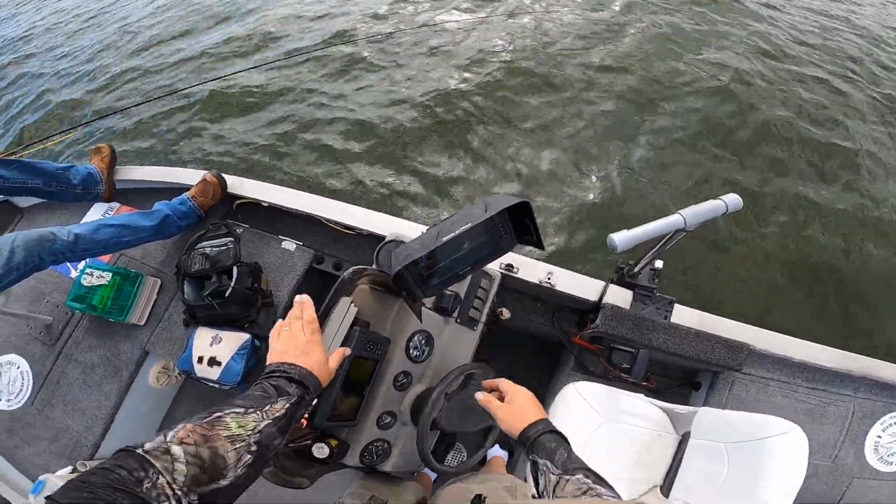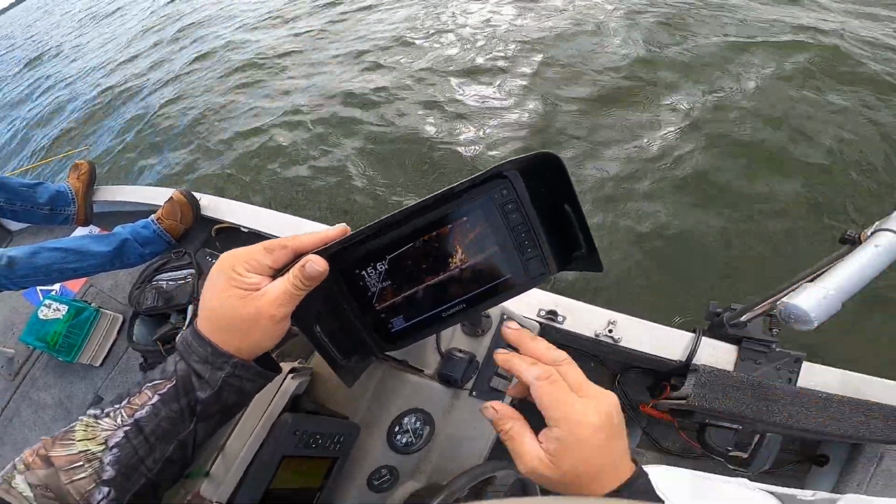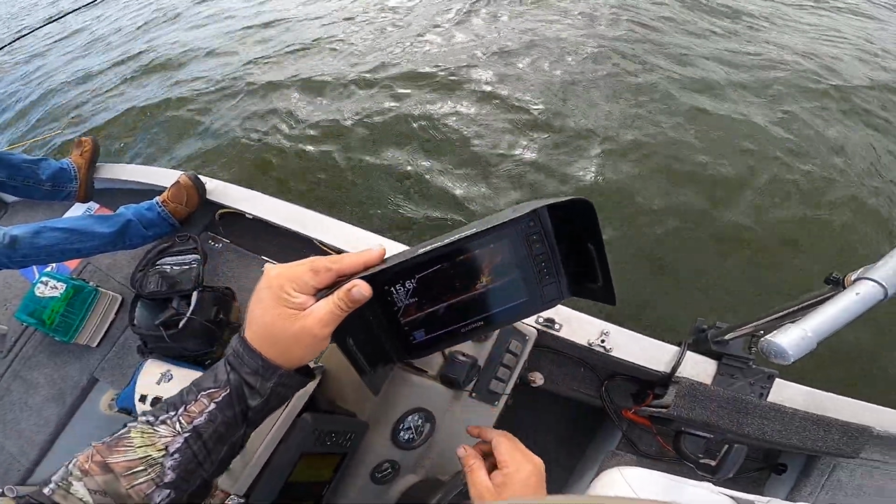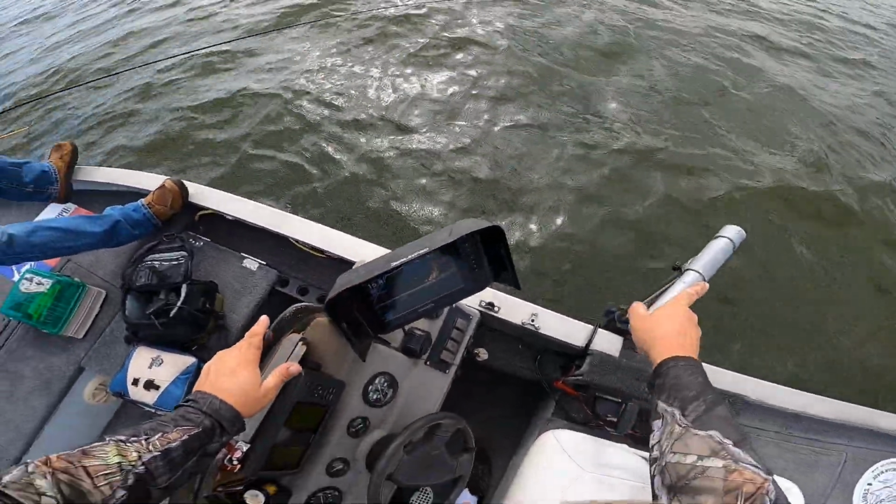Yeah, there's quite a few fish. As you can see, this is a log actually that is laying down, and then it's got root system up, but there's fish all around it. It's another one of my good spots I like to fish.